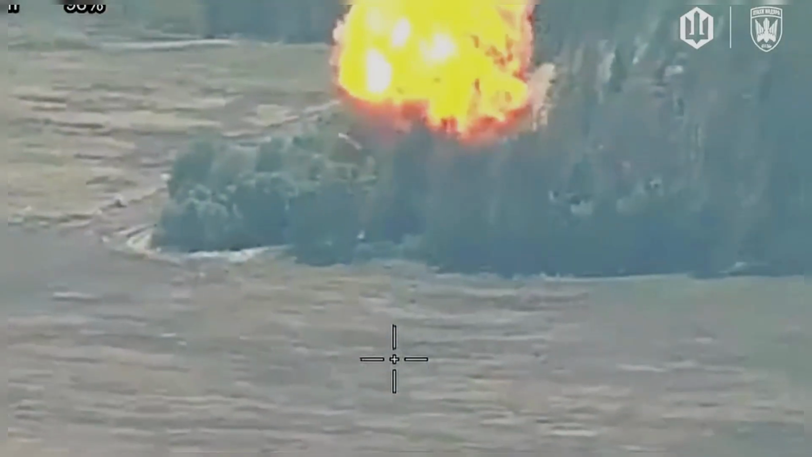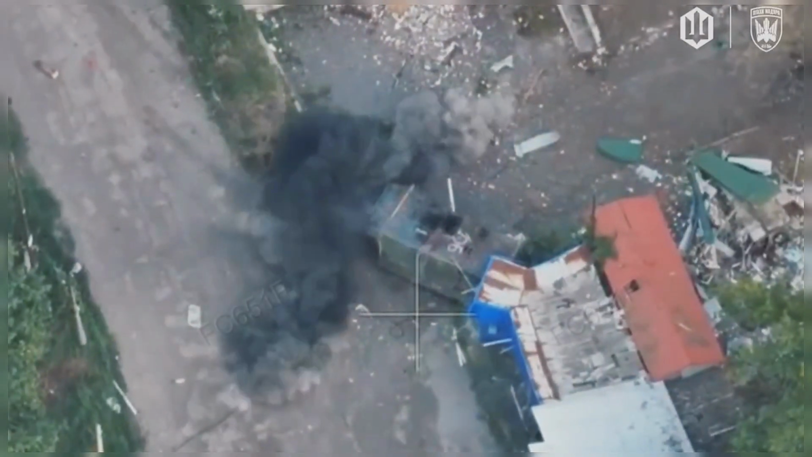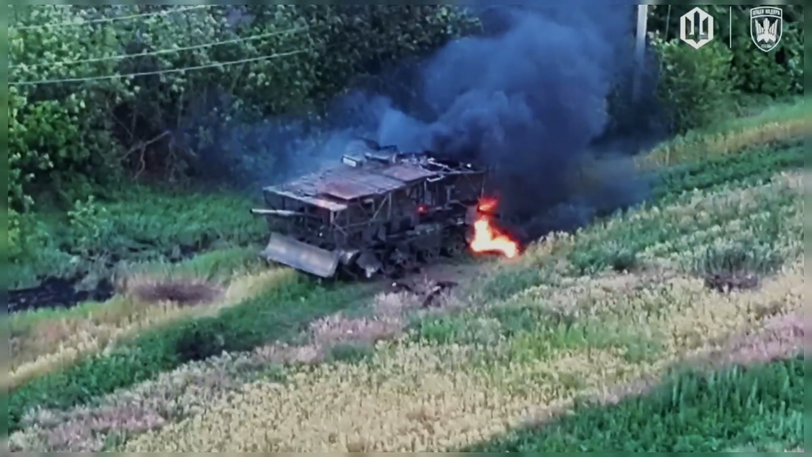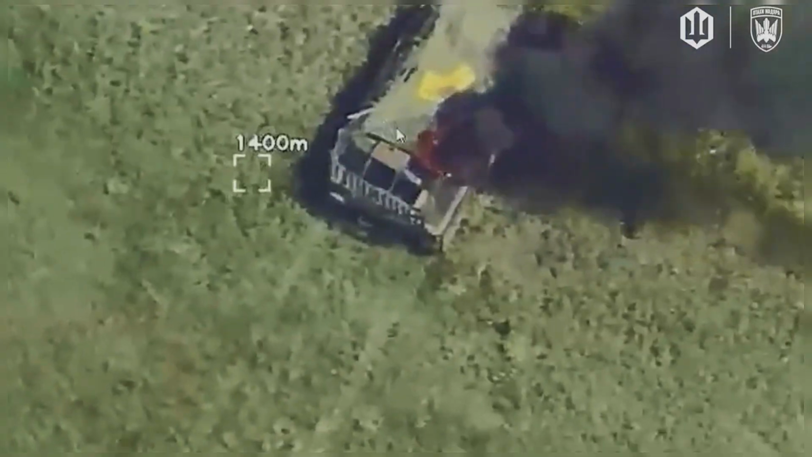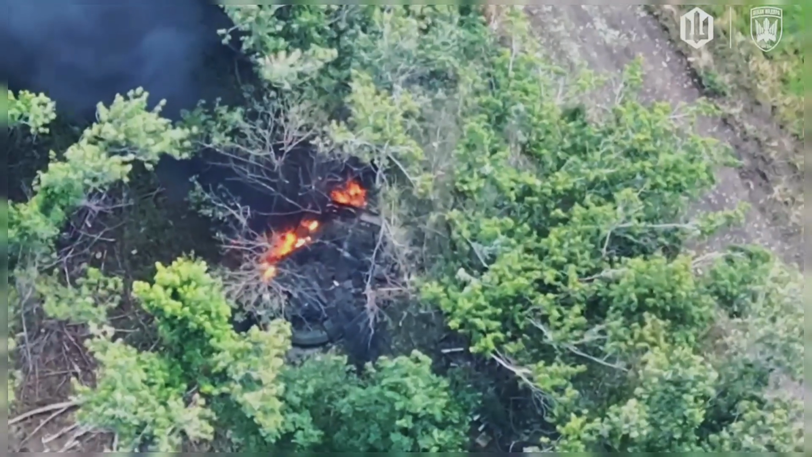The footage underscores how logistics, once a behind-the-lines operation, has become a frontline vulnerability. In this environment, mobility is both a strength and a risk, and every exposed vehicle is a potential target. This engagement highlights how Ukraine's evolving drone doctrine continues to reshape tactical warfare, where control of the air often dictates the pace of the ground.